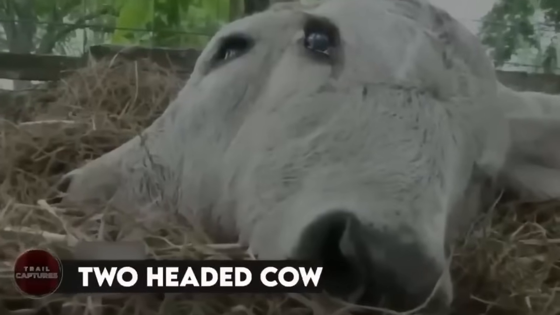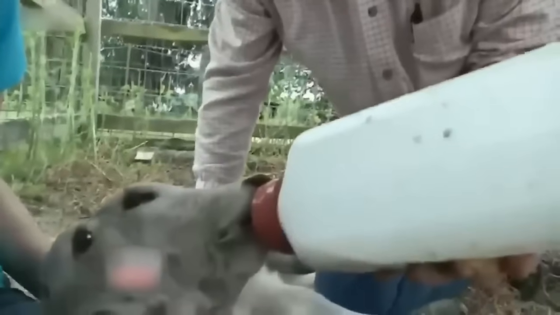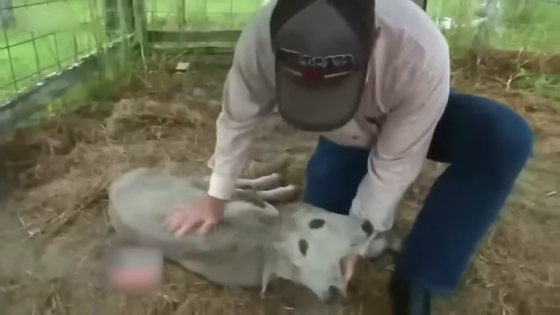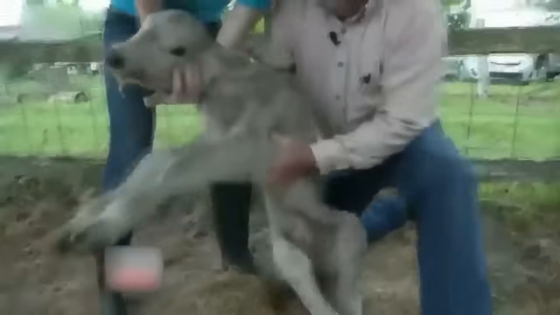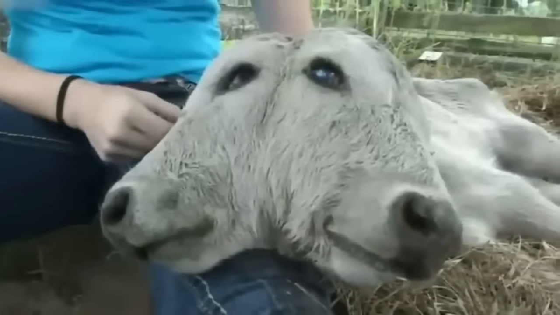Two-headed cow. In 2015, a farmer named Dwight Cruz in Florida had an astonishing experience when his cow gave birth to a calf with two faces. The calf, named Annabelle, had two heads, 4 eyes, 2 ears, 2 mouths, and 2 noses.